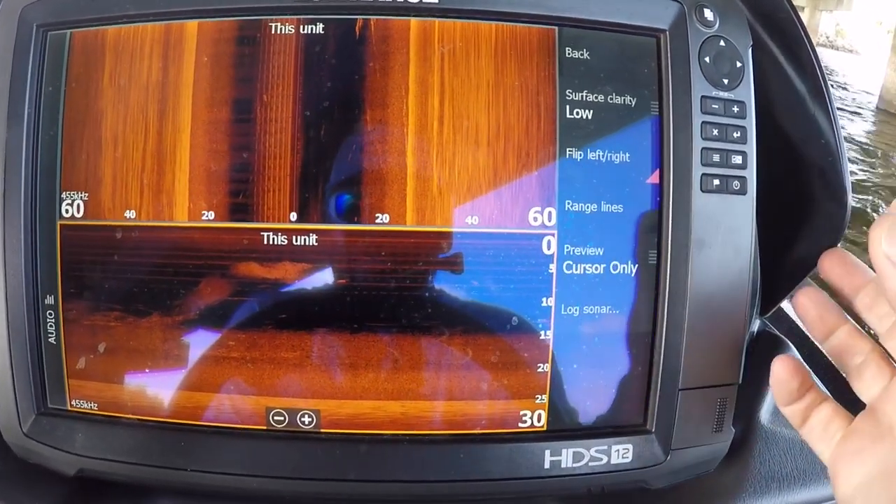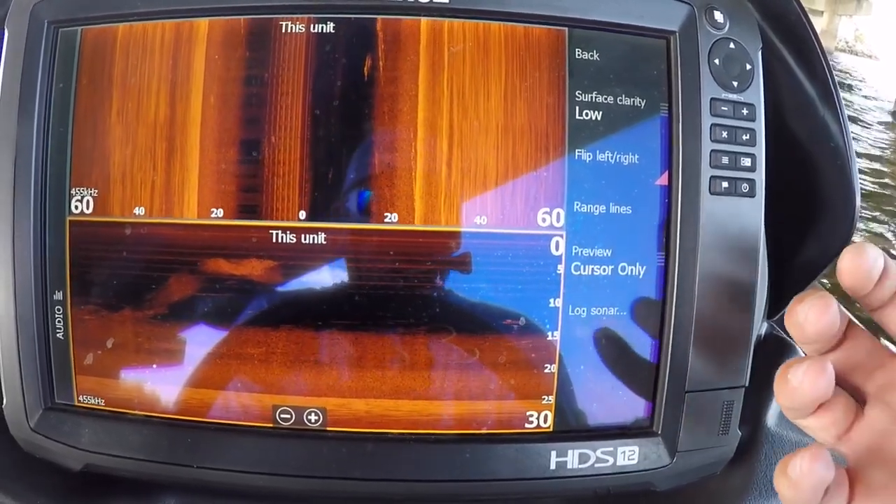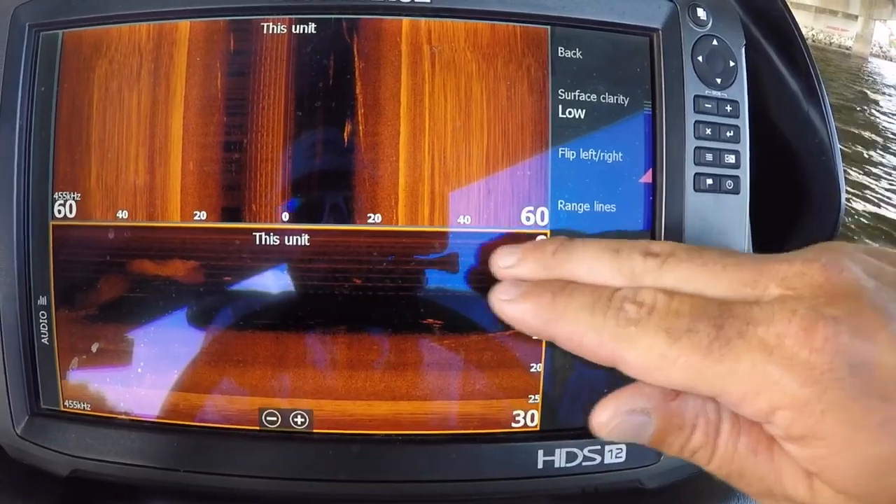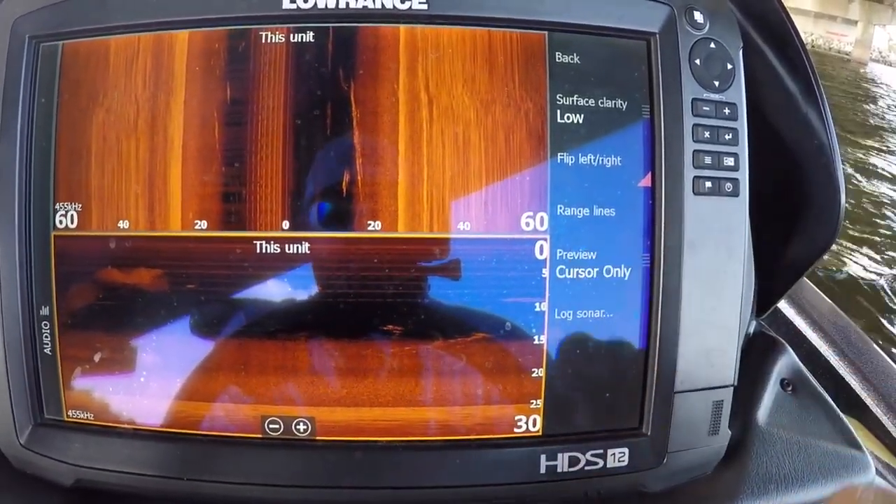In these East Texas lakes, we have a lot of silt in the water, a lot of microorganisms, very fertile water. So I wanted to take that stuff out. That's why I turn my surface clarity on low. It clears it up for anything that I might see right up here in the top of the water column. It's going to give me a much clearer view of that with surface clarity on low.